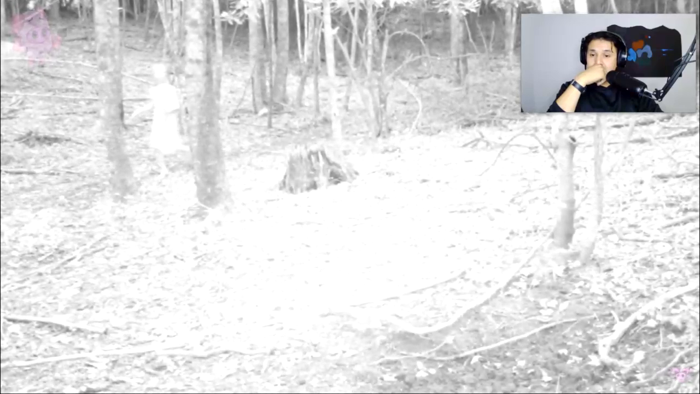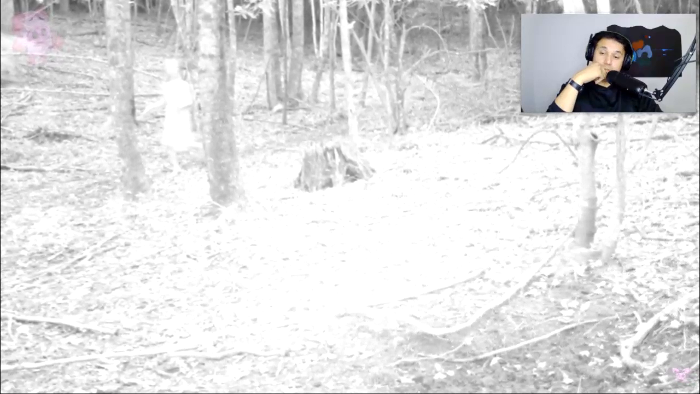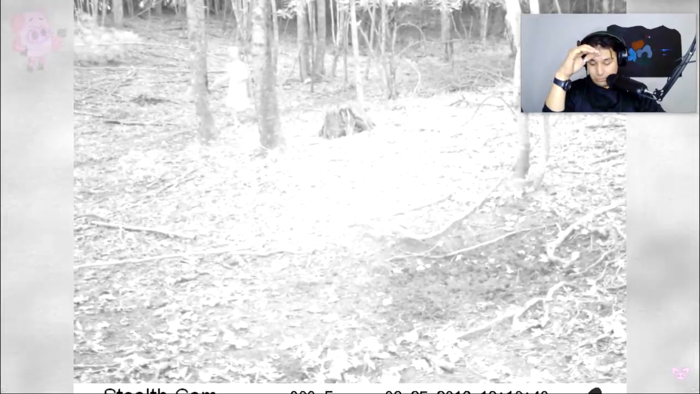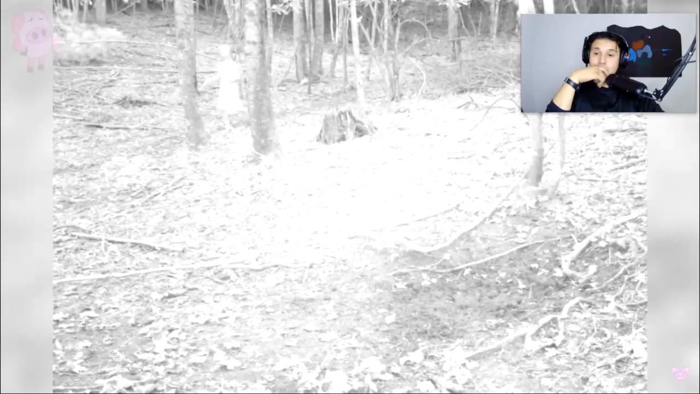When this image first surfaced, many believed that the figure was indeed a ghost, while others suggested it could be a young girl running away from someone or something. Either way, it definitely makes for a very creepy photo, one that leaves you feeling more and more uneasy the longer you stare at it.